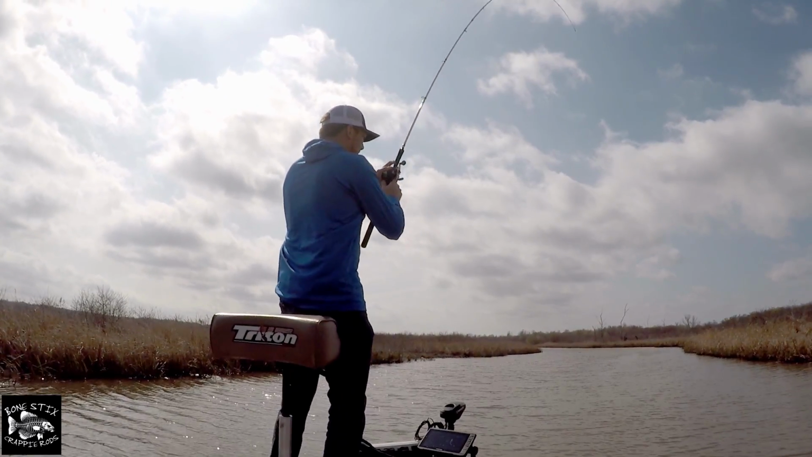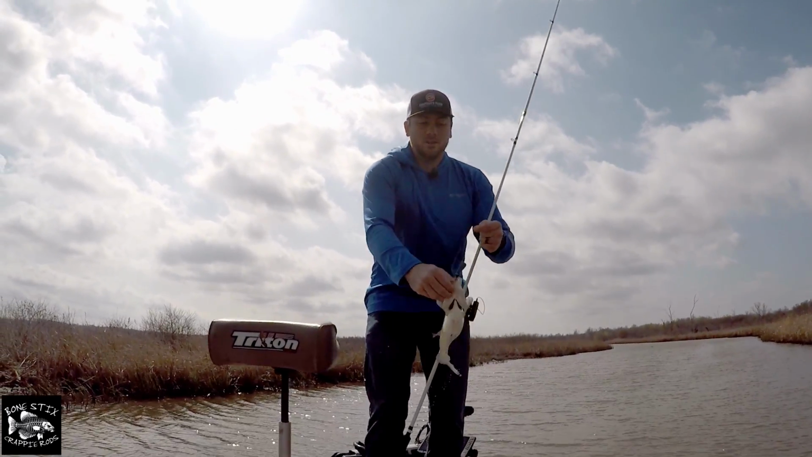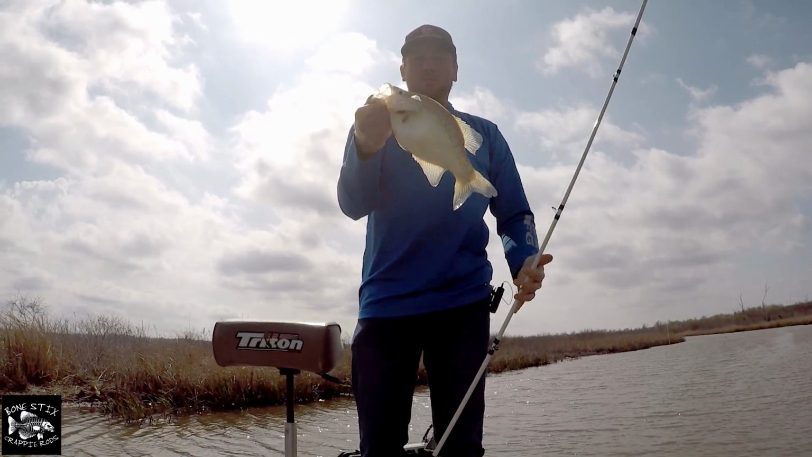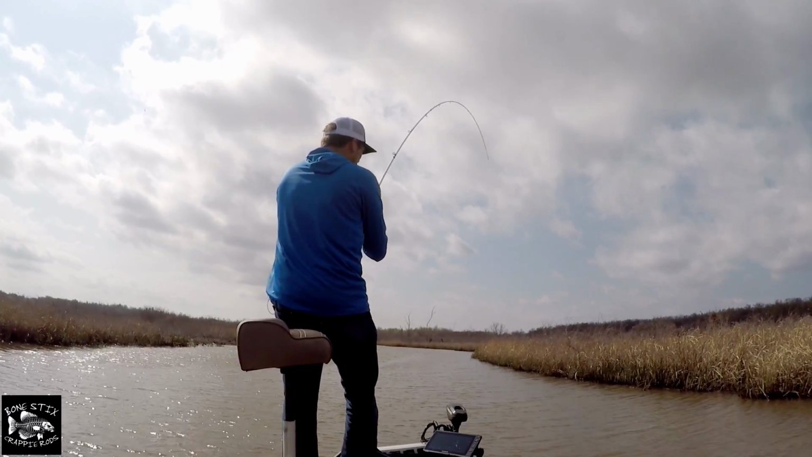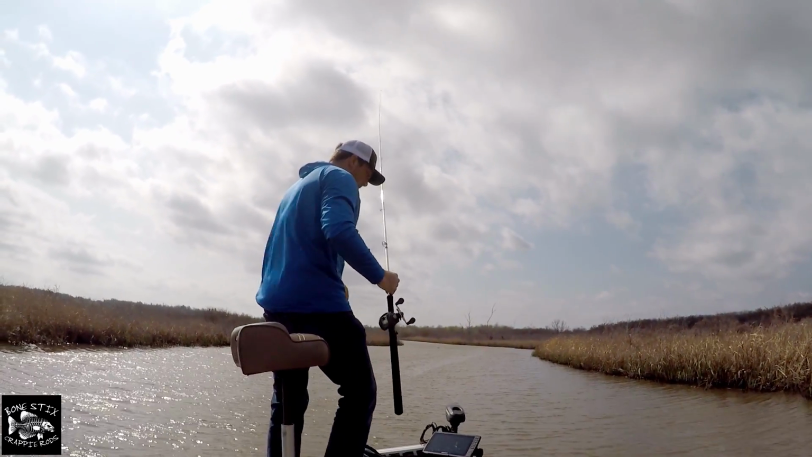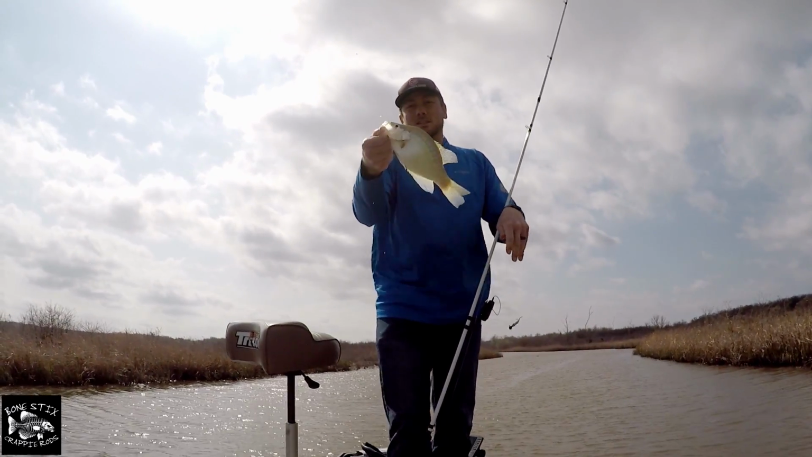There it is. Oh, that's a good one. There's a wad of them down there about this big. Oh, that's a good fish. They're just sitting right there on the bottom. They're really hard to get to hit too, but. Oh, another one. These aren't big crappie, but they're hitting really good.